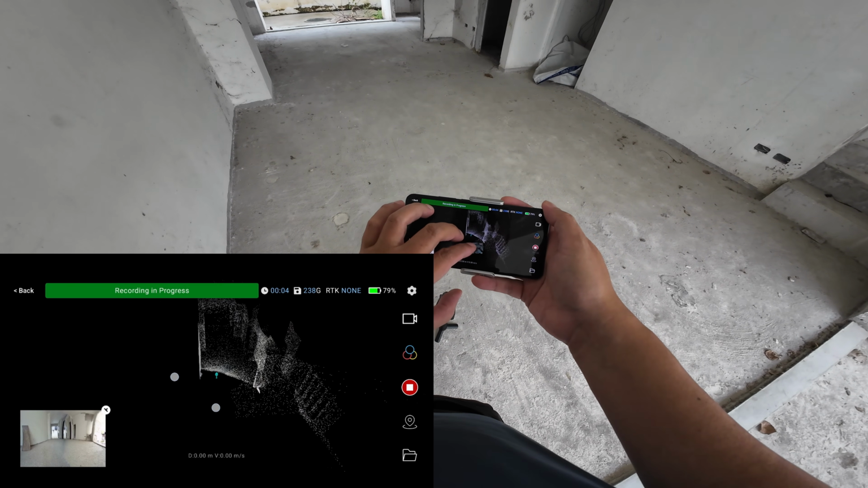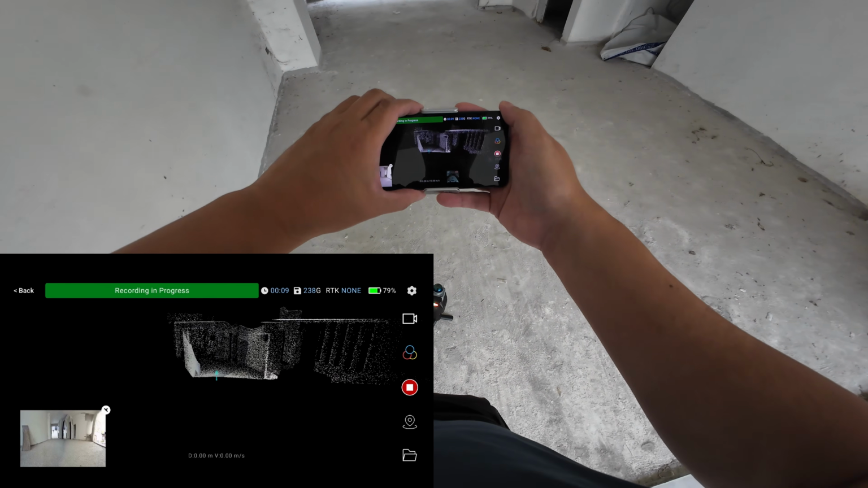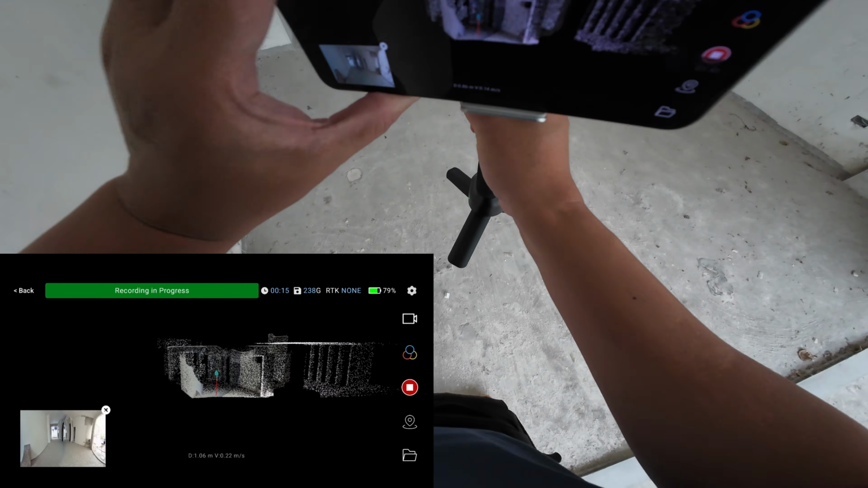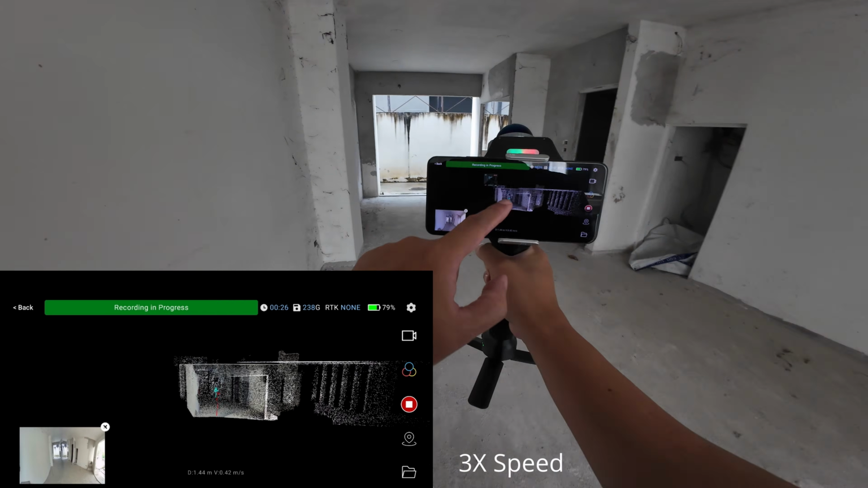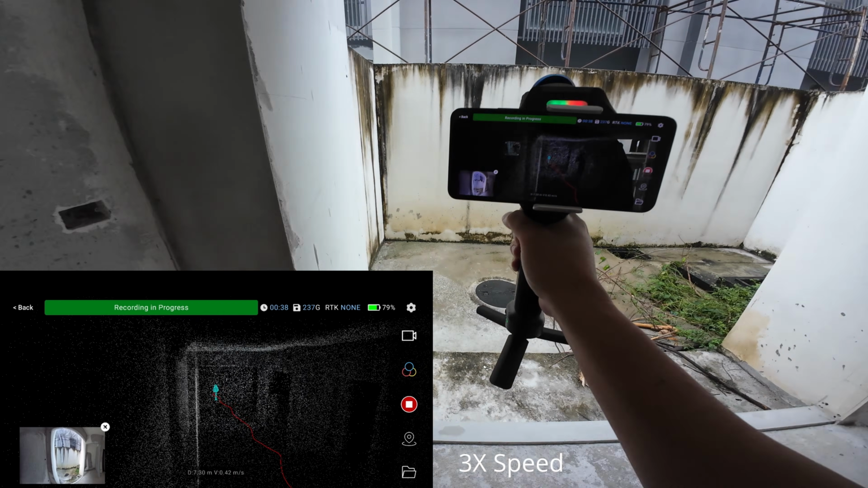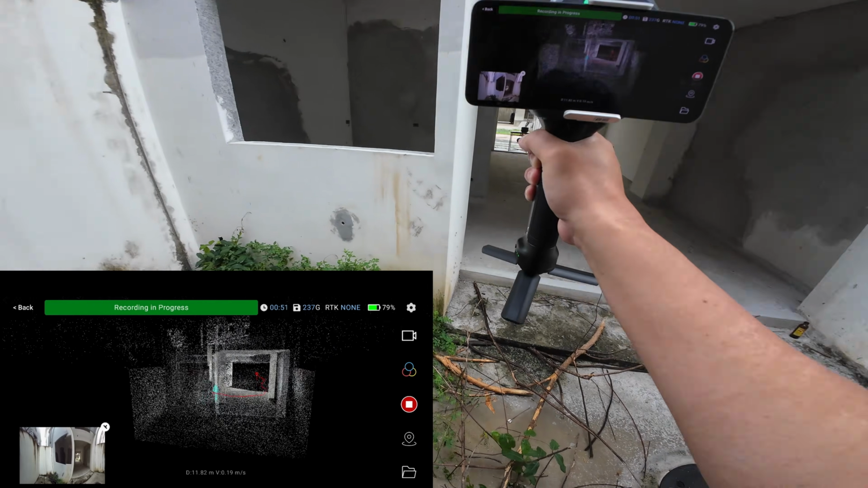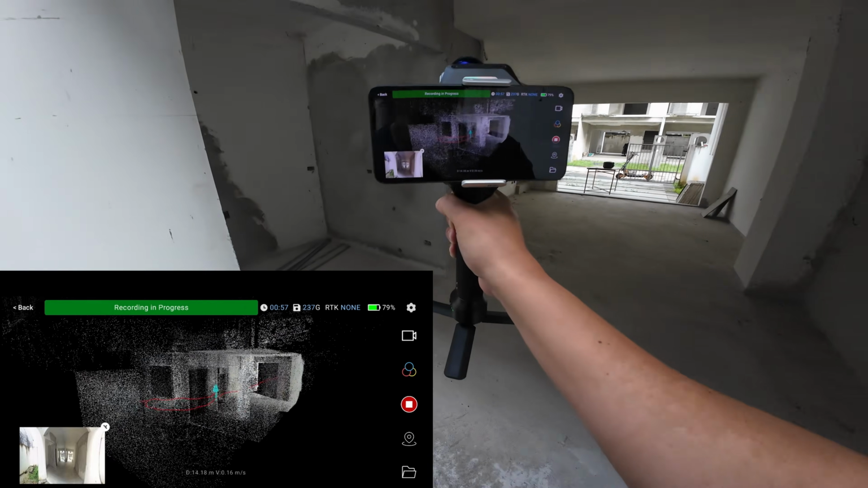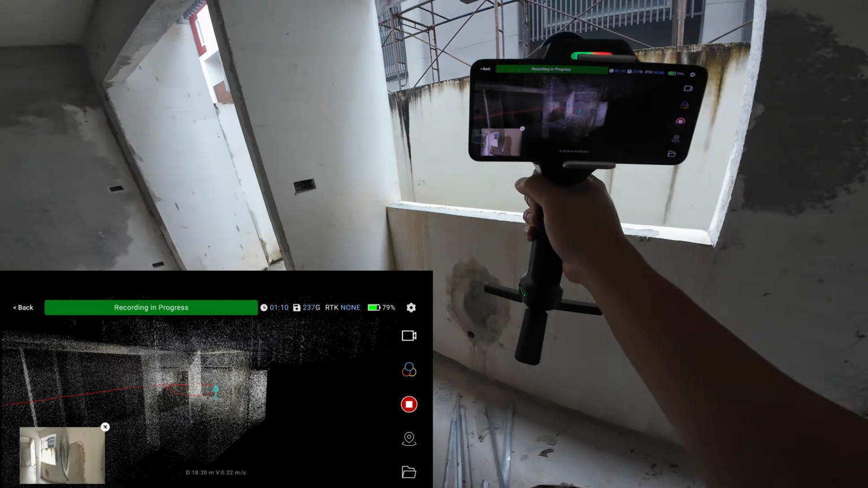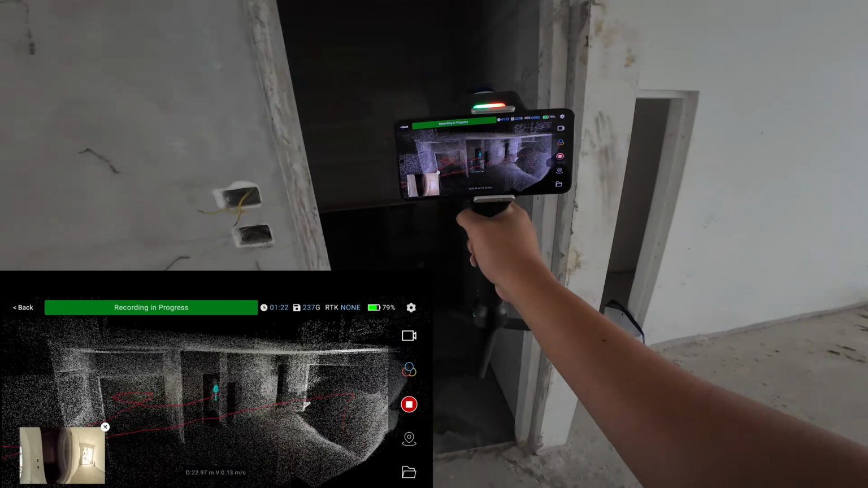It has touch input that you can zoom, orbit, and pan, and the scanning data is displayed in real time. For the interior scanning, I recommend that you walk slower than 0.5 meter per second, and 1 meter per second speed for the outdoor. The preview screen is very easy to use and it shows you the trajectories.